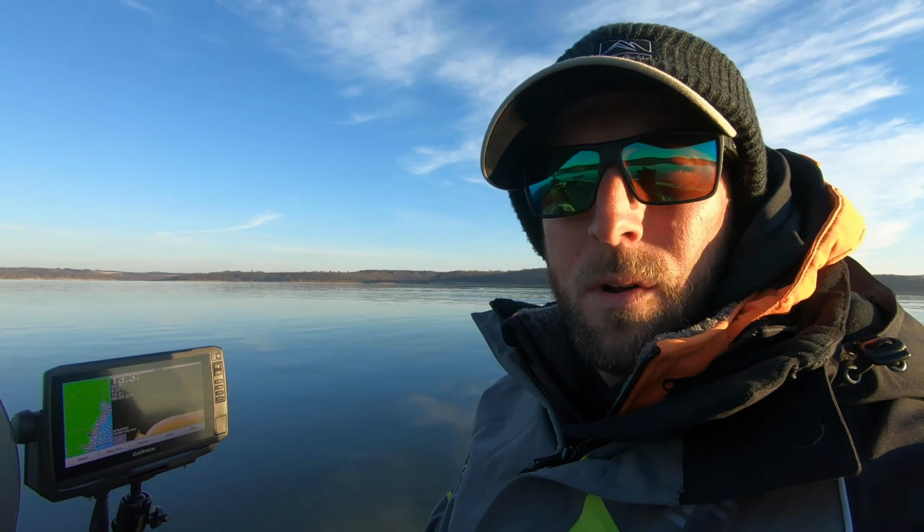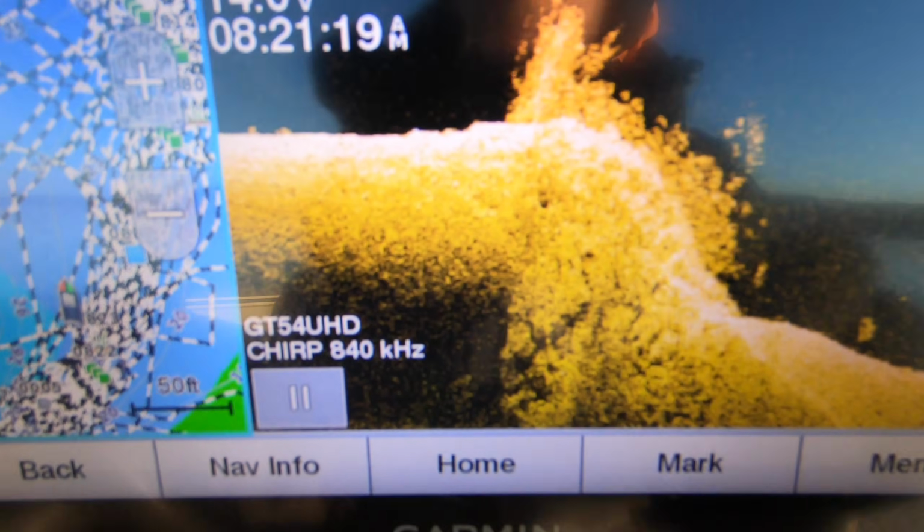Personally, I prefer this time of year just using down scan instead of 2D sonar because a lot of times those crappies may just look like big blotches on 2D sonar. They might look a little bit more like shad than they do crappies, but down scan is gonna really tell the detail of those fish. So we'll just drive around, see what we see, and I'll let you know when I find something. There we go, boys and girls. That's what they look like there.